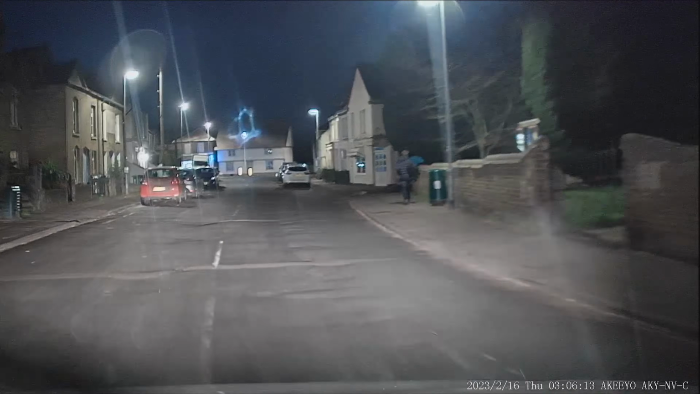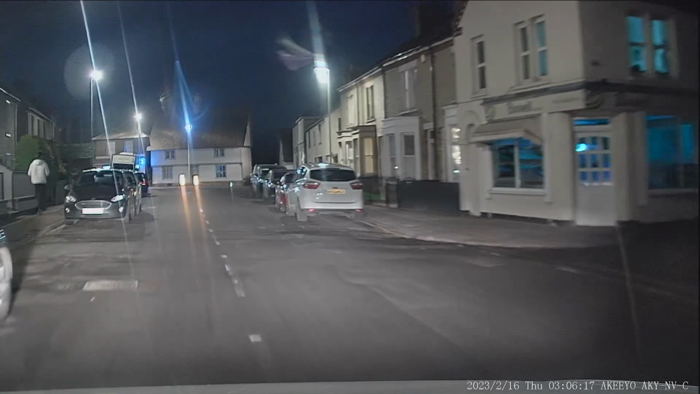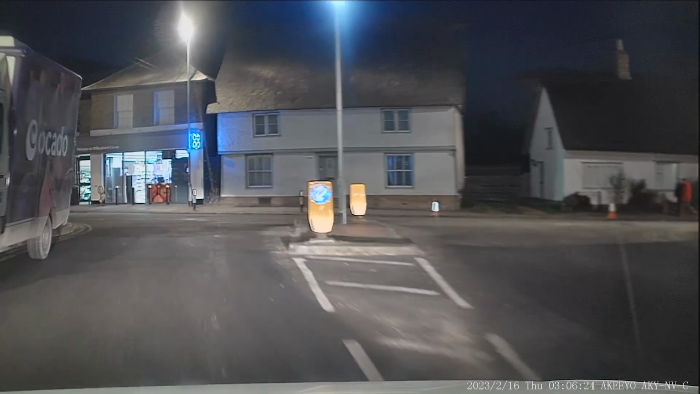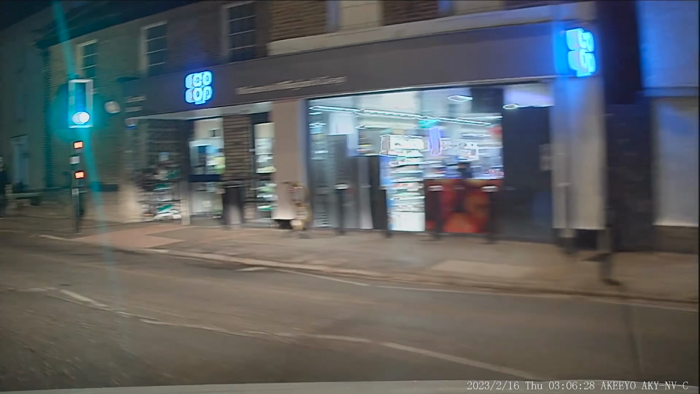The night vision on the Akeeyo AKY-NV-X, I don't know why they came up with this name, anyway, is one of the best in my opinion. You can see all the details like colors and number plates. Like I said, one of the best at this level. It's really super.